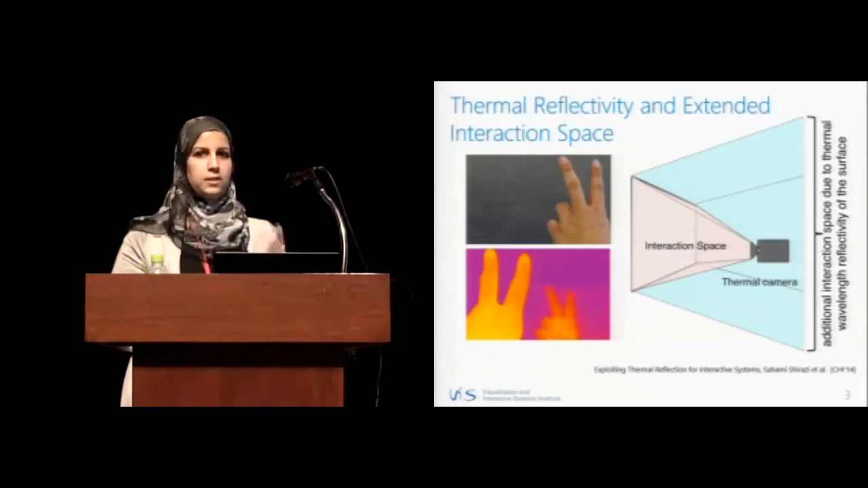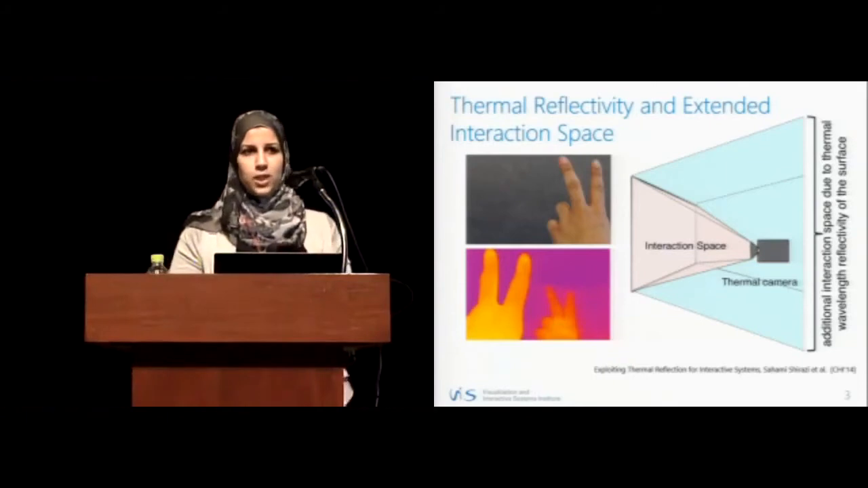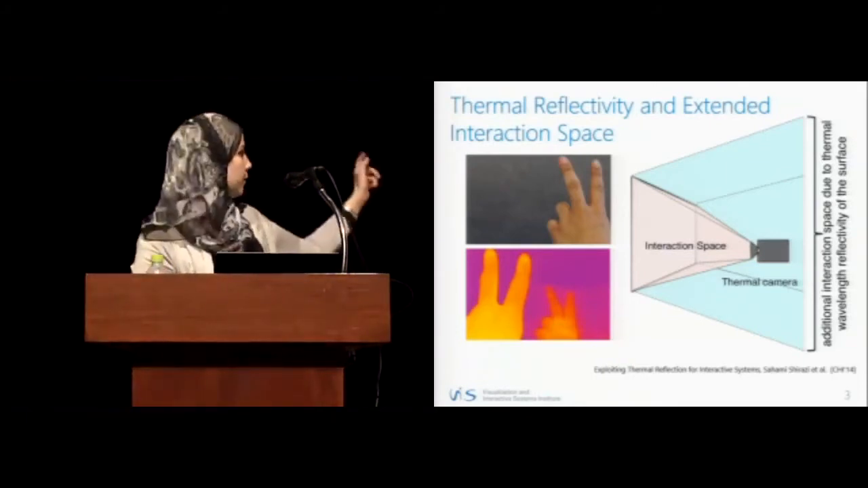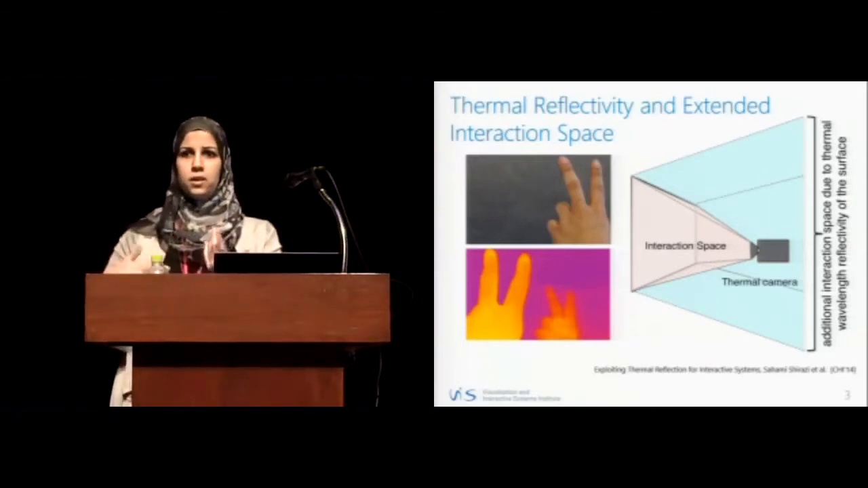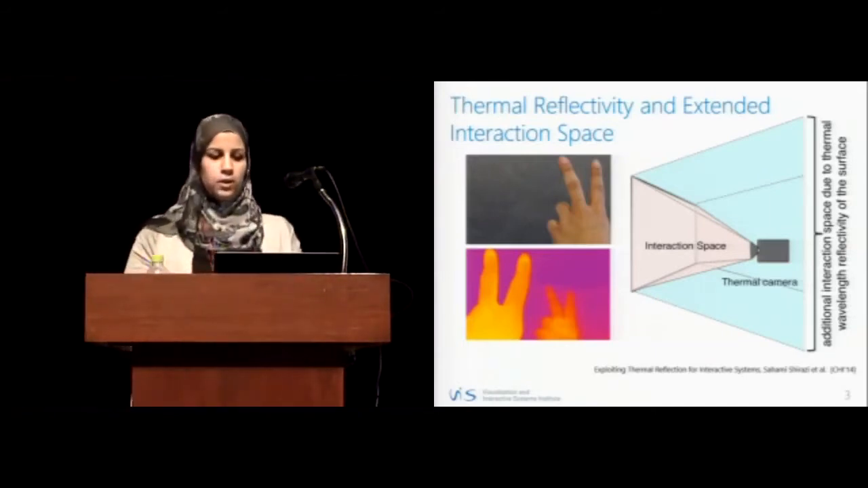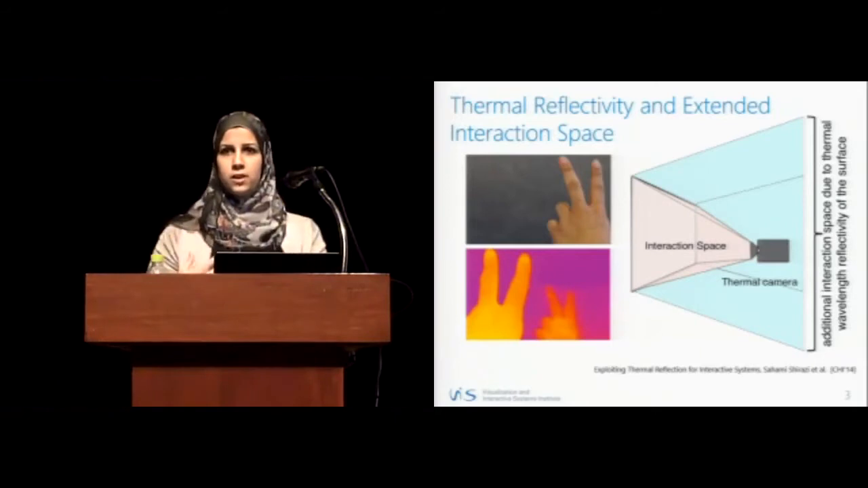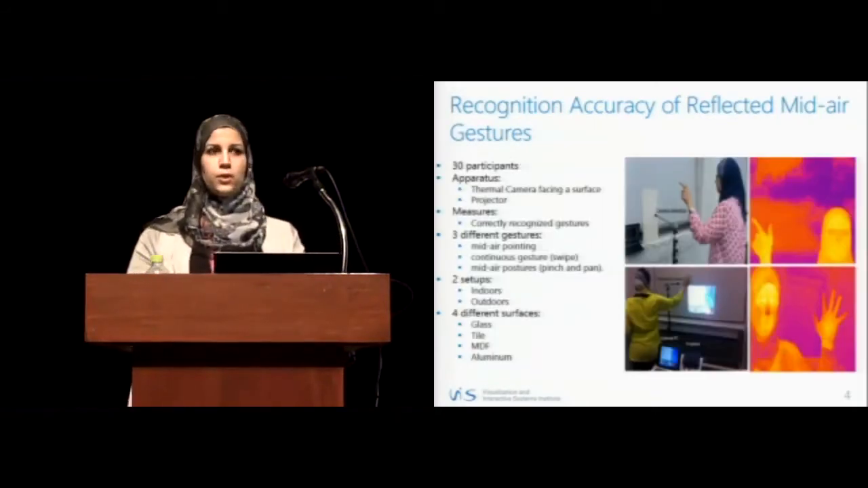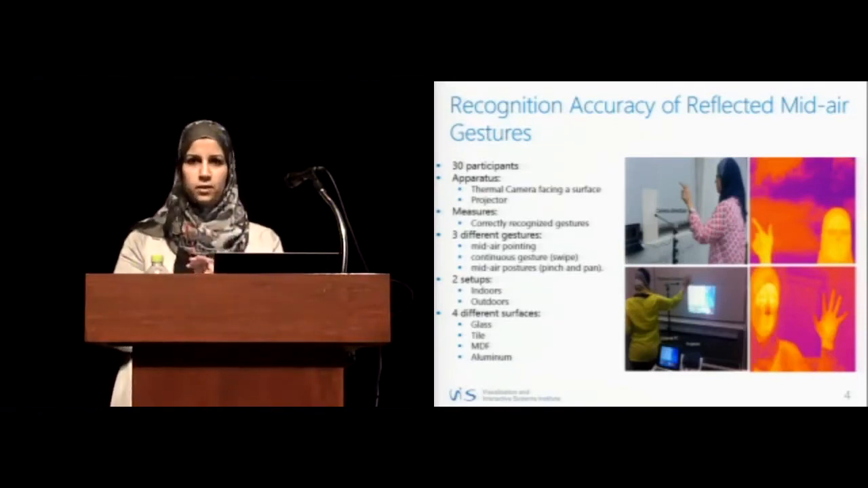And the good thing is, since thermal imaging works in a different spectrum, we can still project content. As you can see, it's reflective in the thermal band. However, it's not reflective in the visible light, so we can still project visible content to interact with. However, what we miss is an insight into the recognition accuracy of the interaction in the reflected view. So in our work, we conducted a study where we had a thermal camera and a projector, and both were facing a surface.